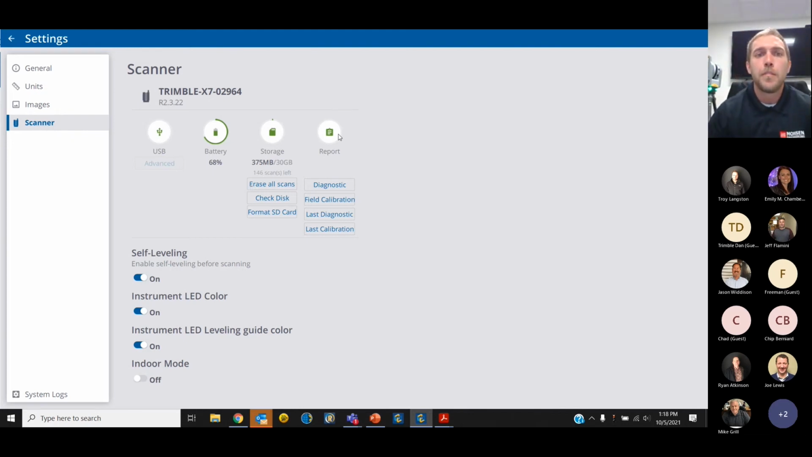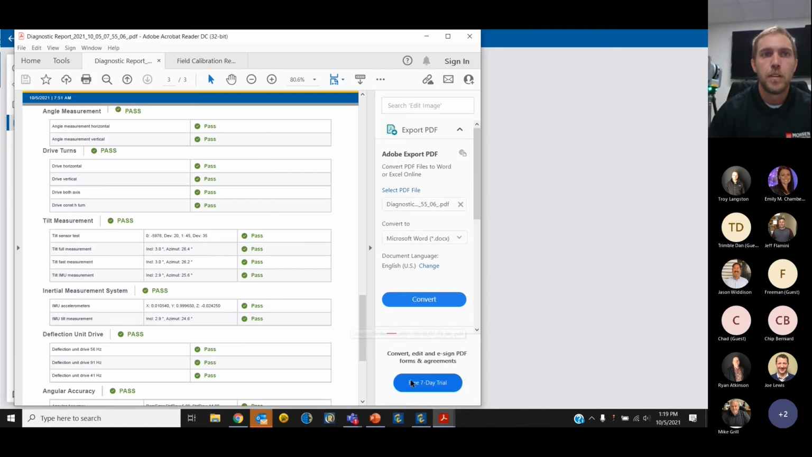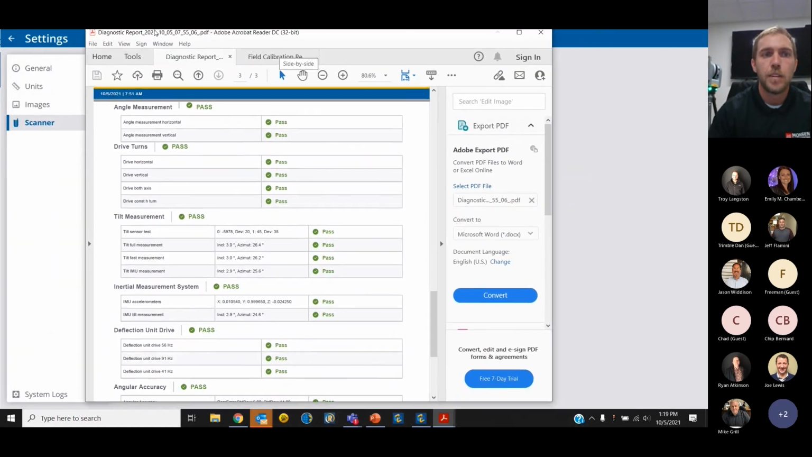The last tab over here is the report tab. This gives us the ability to run a diagnostic and field calibration. Just for numbers purposes, I ran the diagnostic and field calibration last night, and they both take anywhere from 3 to 5 minutes. I've got copies of those reports here. Let me know if these come through, Troy. Yes. Okay.